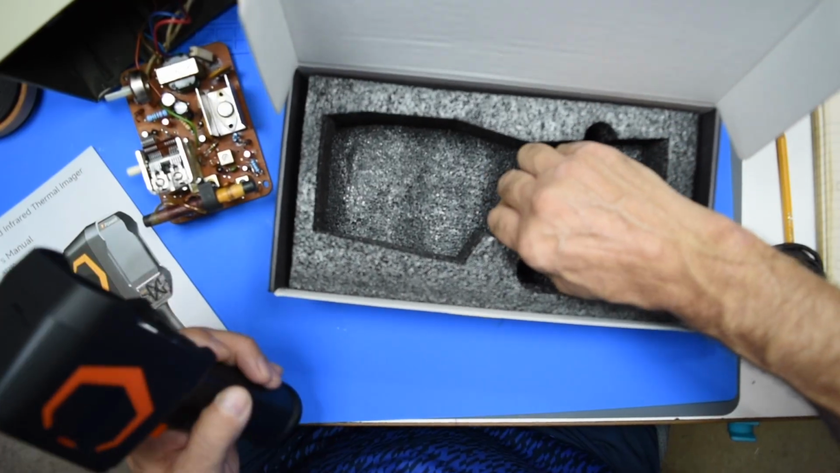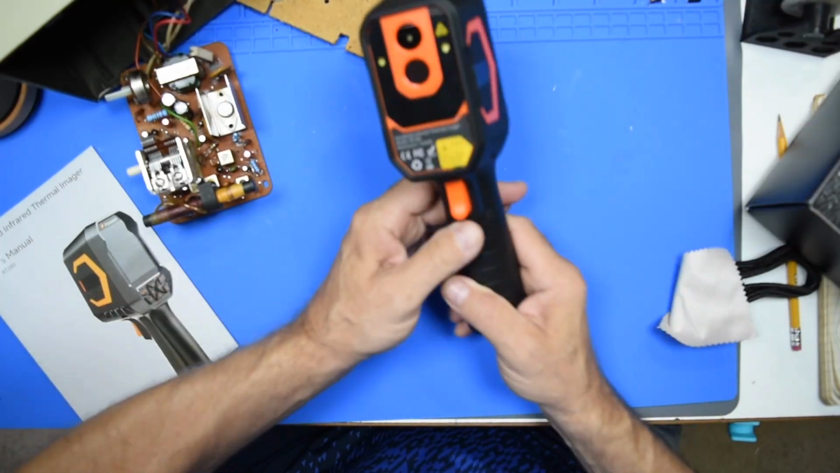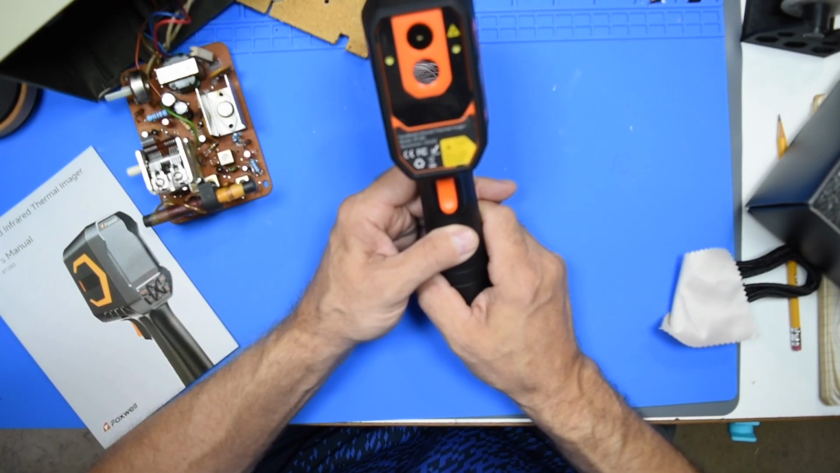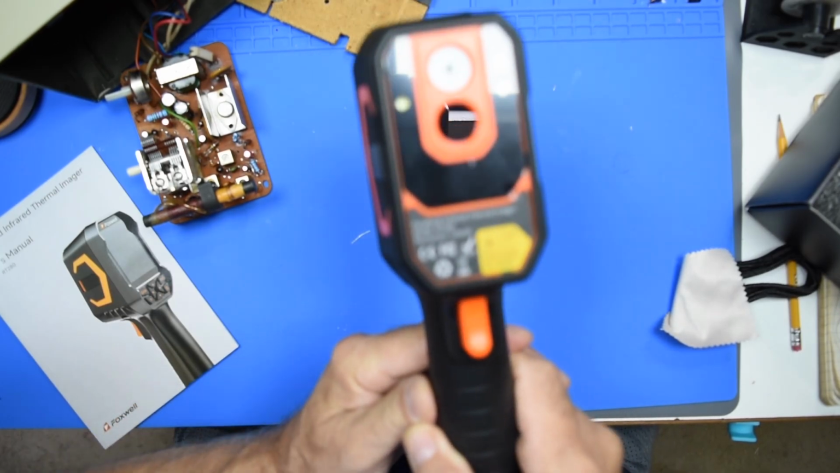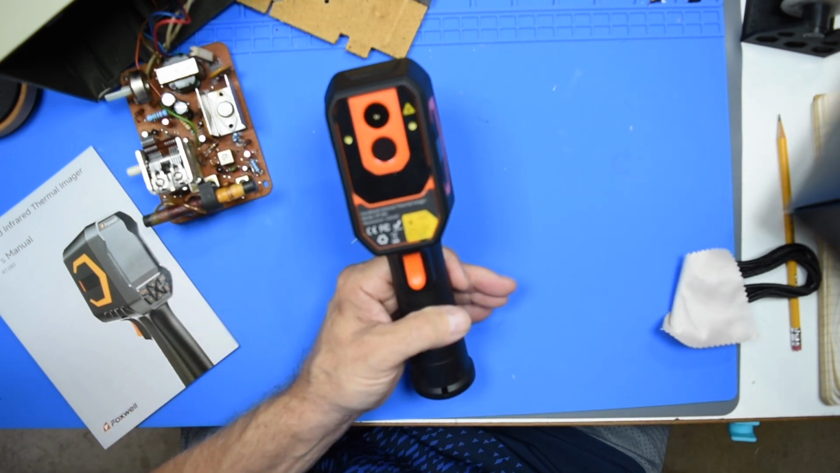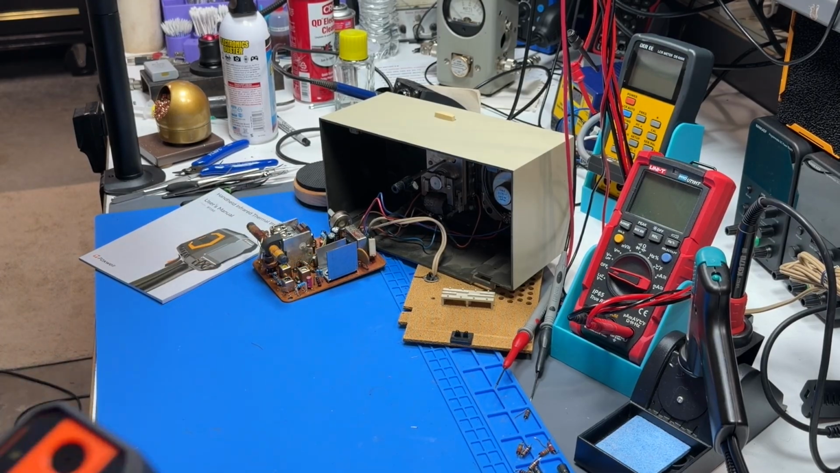And the unit itself, handheld infrared thermal imager, model RT280. Why won't that focus? Get this out of the way. Go over to this.